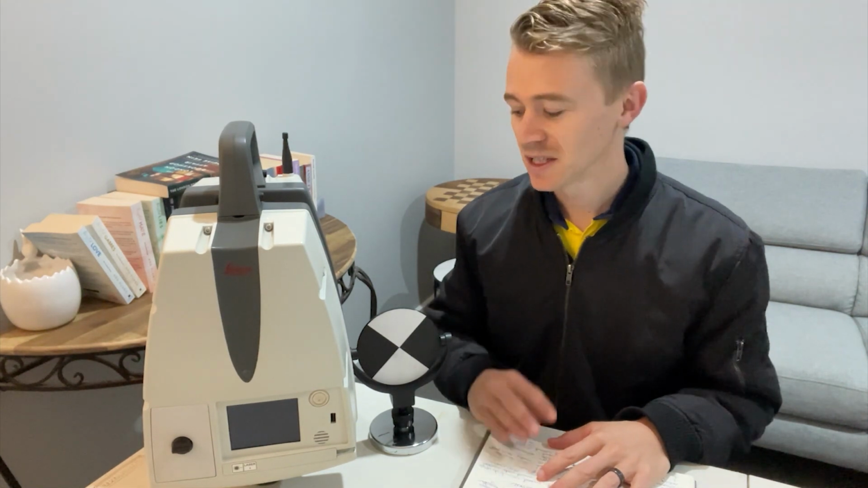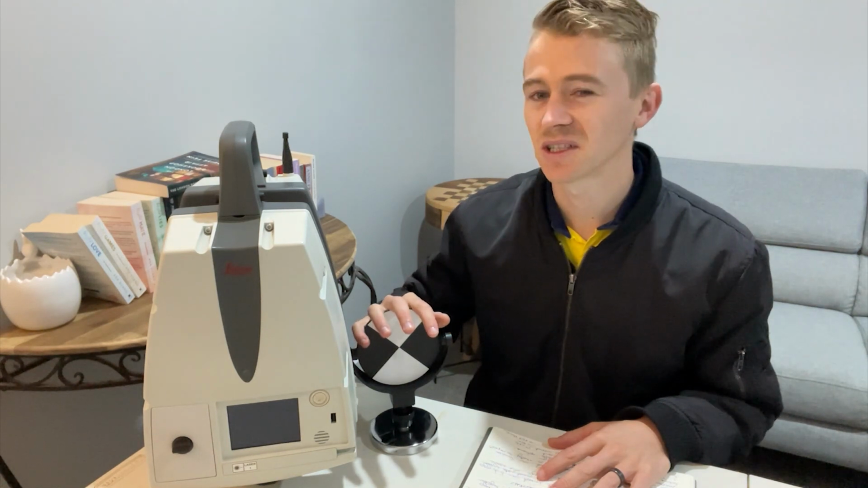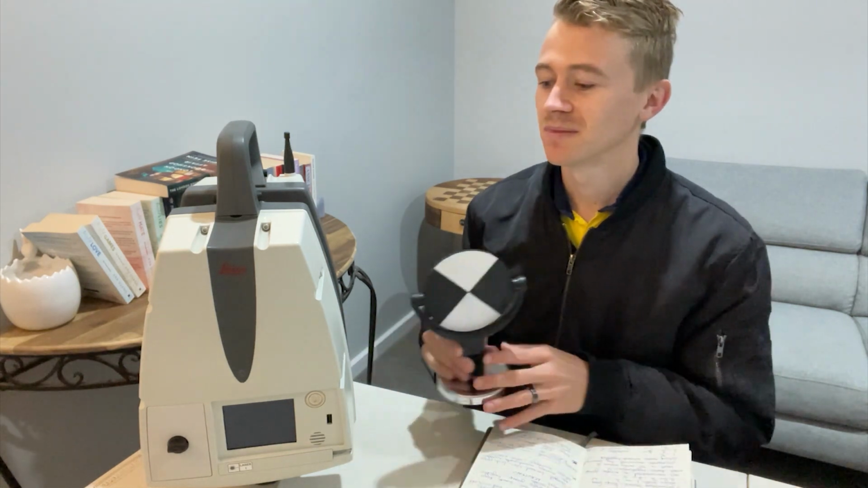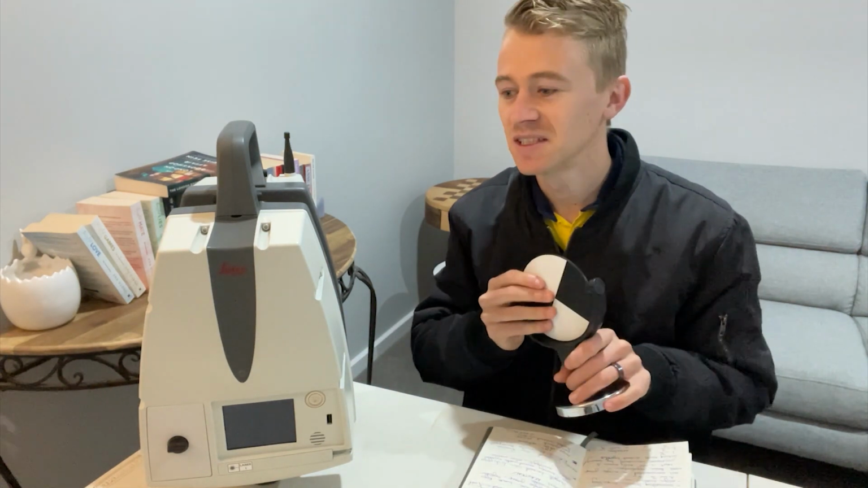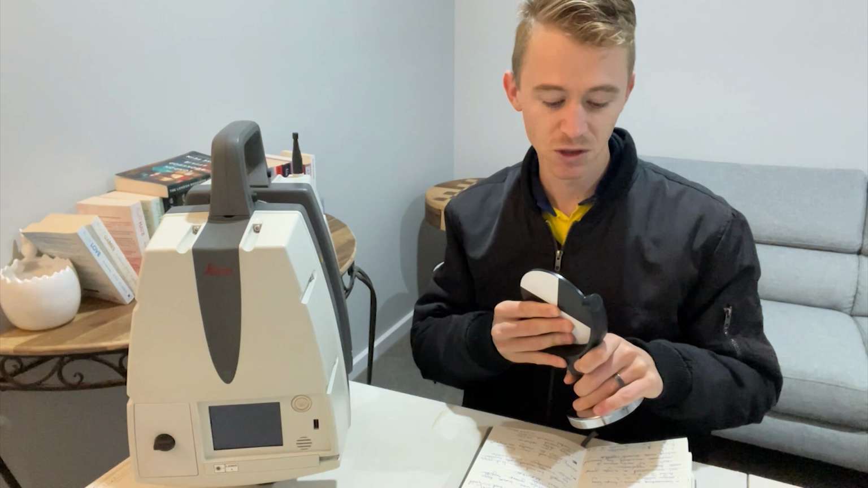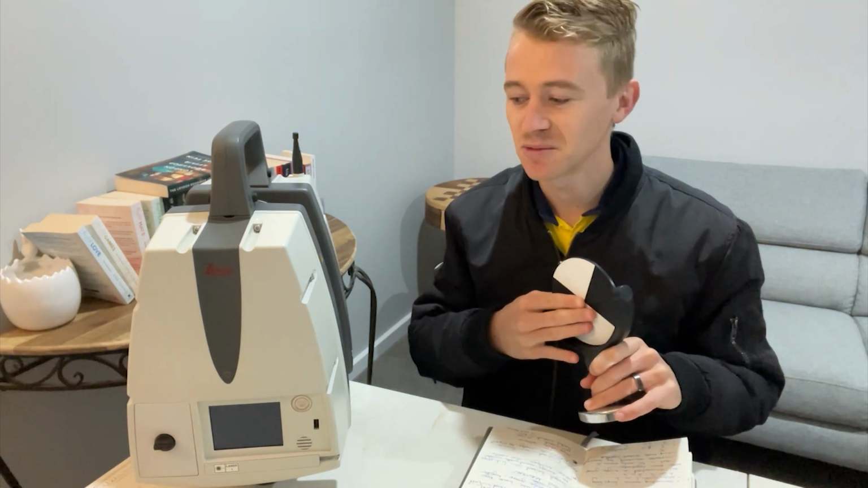What you can do is a target-based registration, or you can do cloud-to-cloud registration. The difference between the 2, you're giving a target ID. For this one, the lower spec ones, you can also measure targets as well, but you can't do it in the field. So you can still do a target-based registration, but not in the field. And what you do with the 2 options, so target-based we just went through, then you've got cloud-to-cloud.